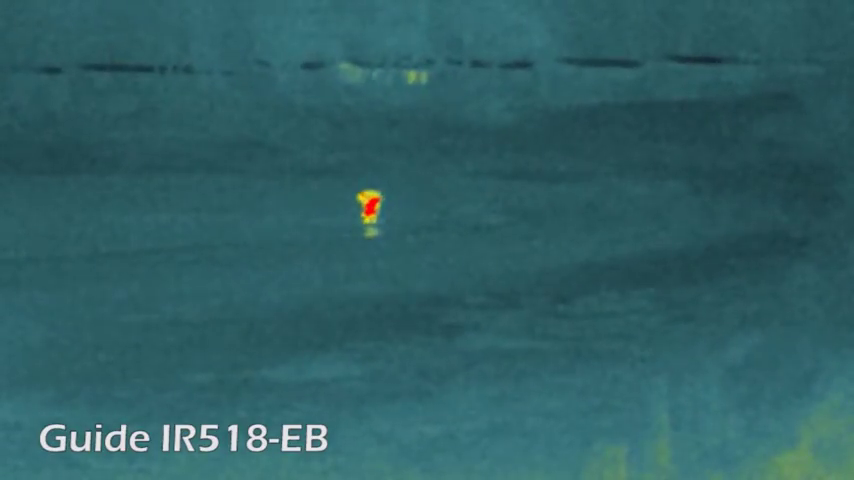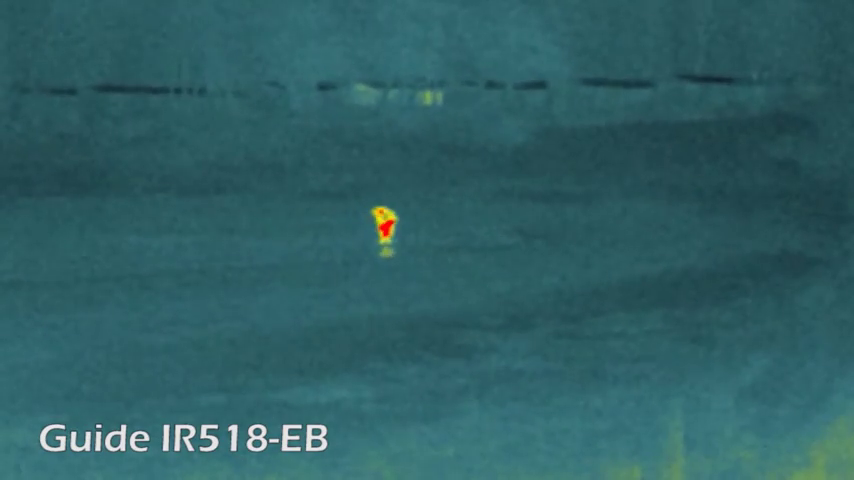What you're using there is something that is not affected by the weather, whereas digital night vision is. So, for example, if you were using a digital night vision spotter or a scope, or even one of the handheld binoculars, if there's moisture in the air like there is tonight, you'll see that, and it'll affect the picture. With something like the Guide IR516 A, it's a thermal imager, so it sees through mist and fog, and with that device there, you've got the choice of white hot or black hot.